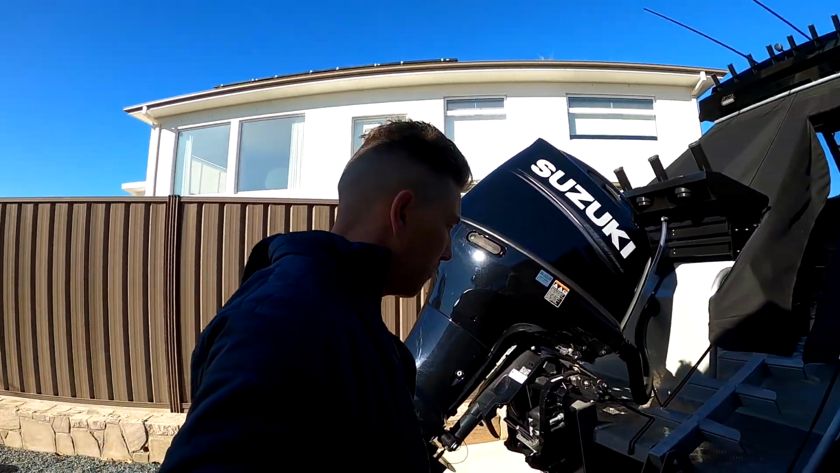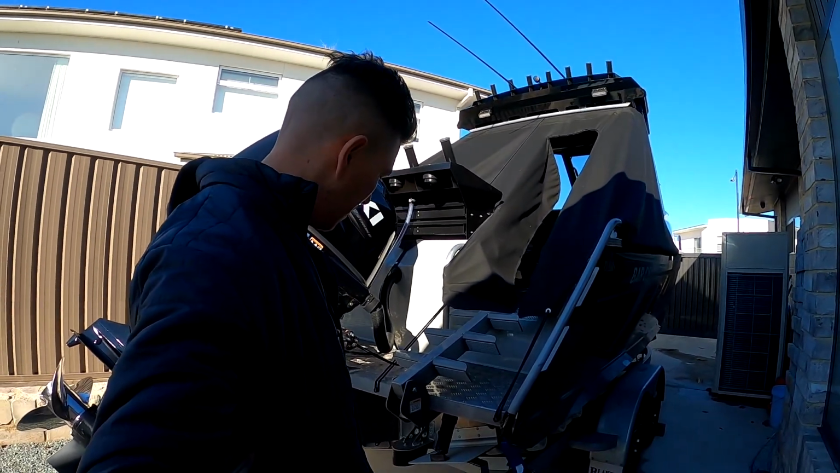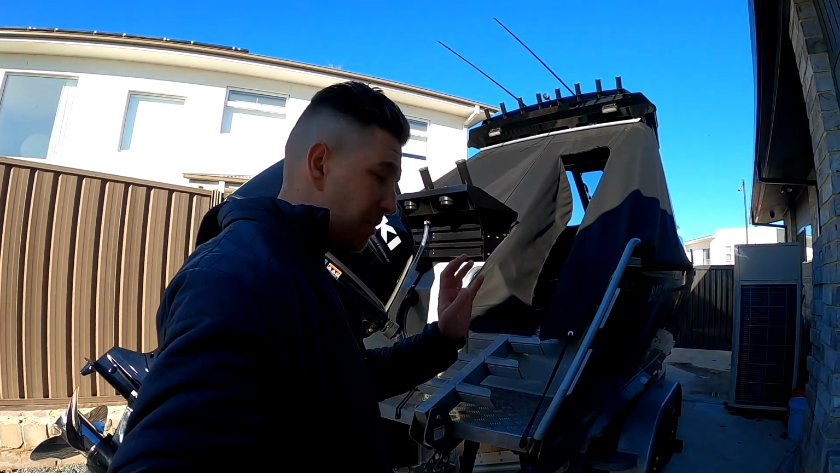So anyway, just getting the boat ready for our annual trip off to Bermagui to try and catch a tuna, and hope you found that interesting.